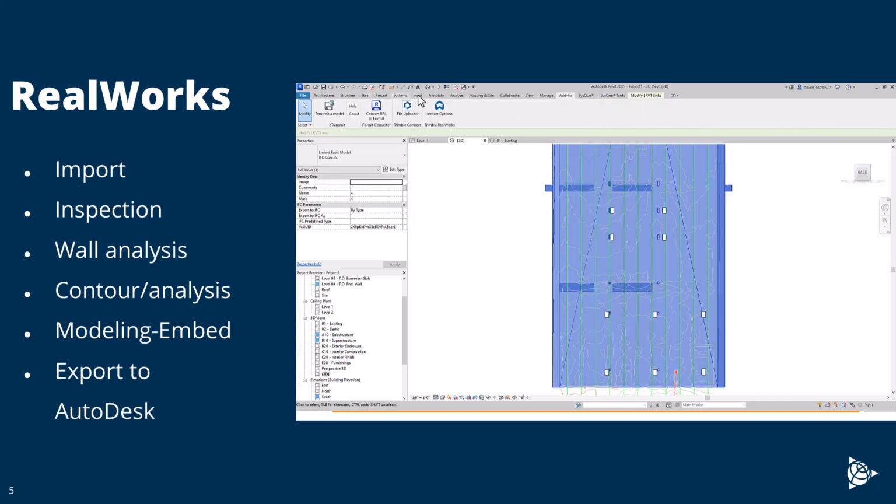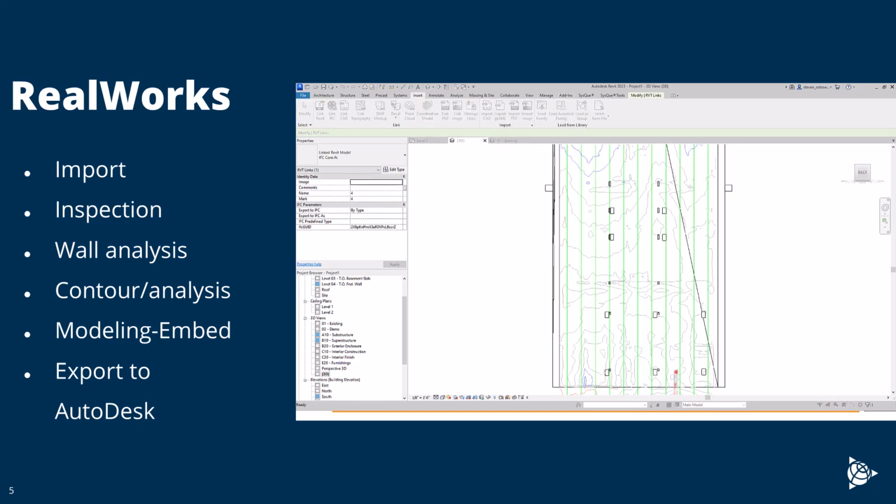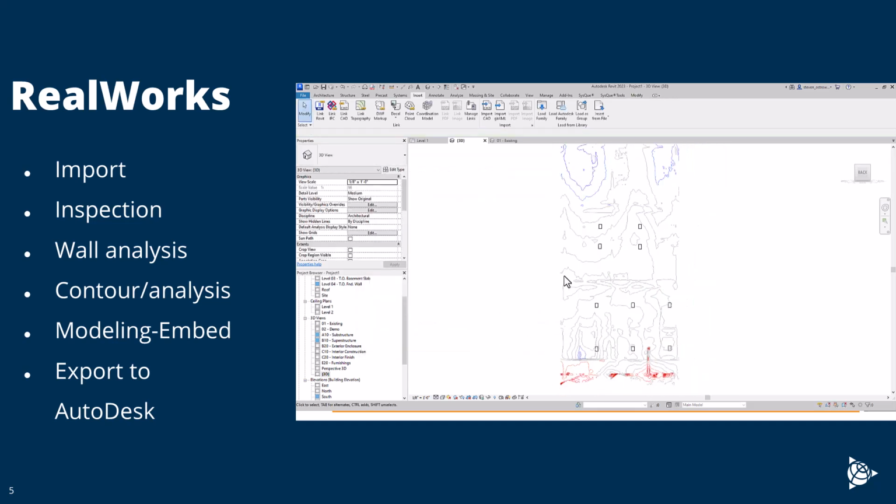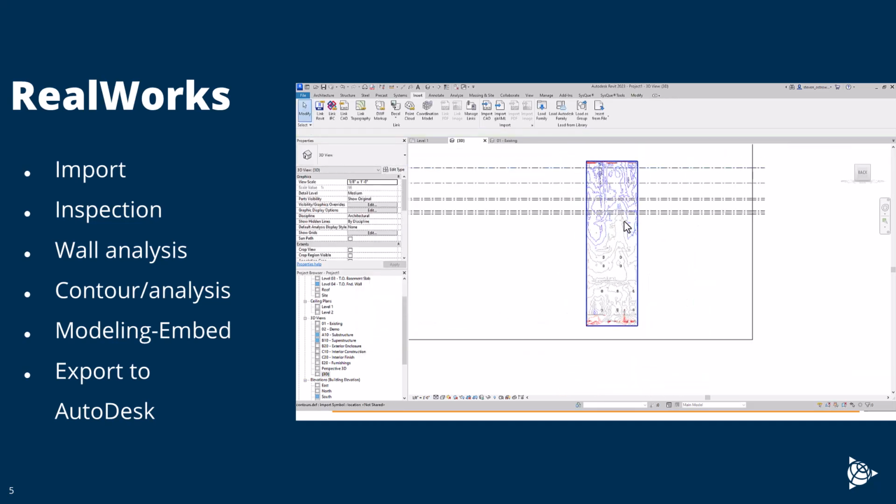Let me see, insert, manage links. I can turn off this core, leave, unload, and then have my other DWG CAD formats. We're going to unload this. And then here you can see those embeds, the contour lines of that core going up, and I can start designing to that. So those are the various deliverables you can create.